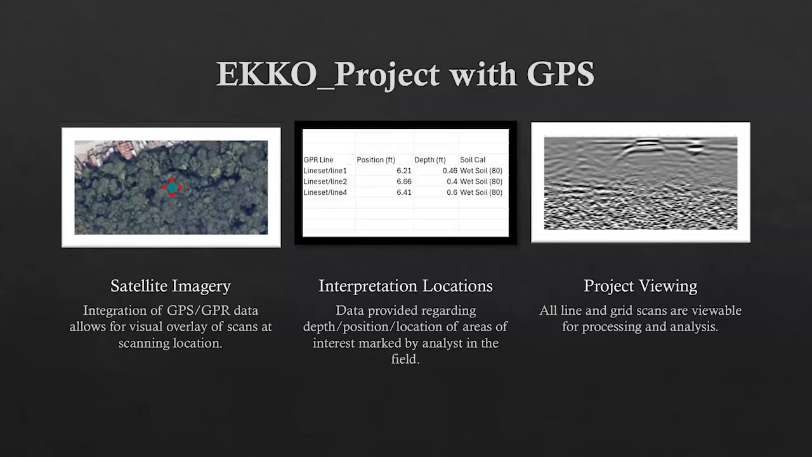Additionally, you can do what is called an interpretation on the scene. Let's say you're doing a line scan and you see a target, an area of interest. You can flag that in your scan, and then the Echo software will give you the exact position, the depth, the calibration settings, the coordinates, all the information that it collected in regards to that specific flagged location. And lastly, you can look at all the data that you collected within your scan.